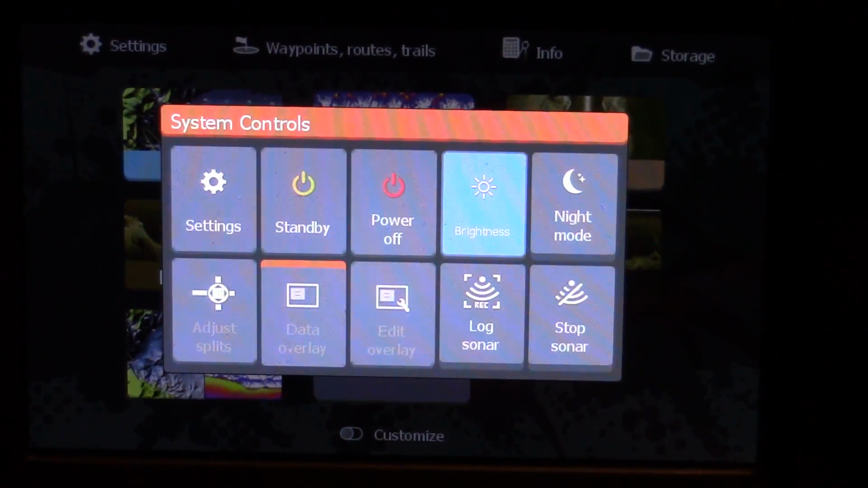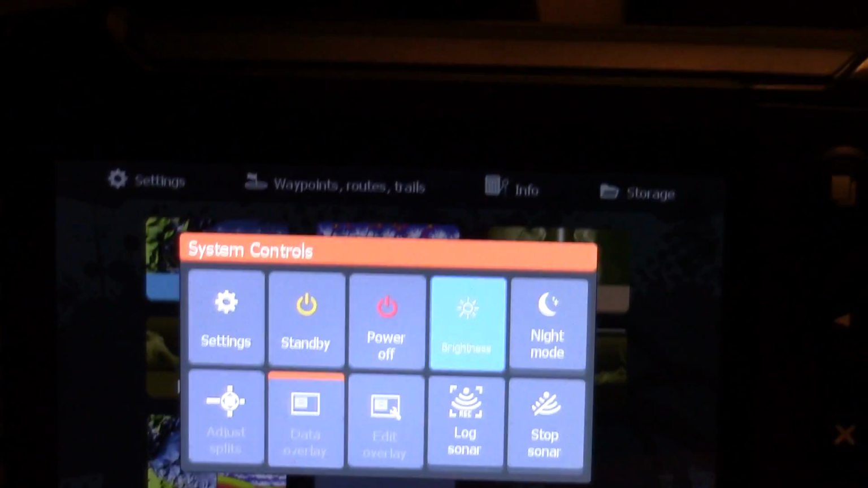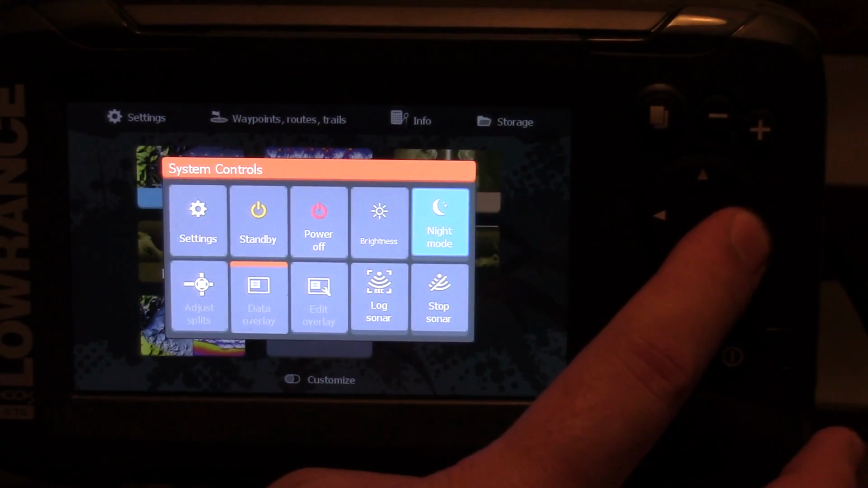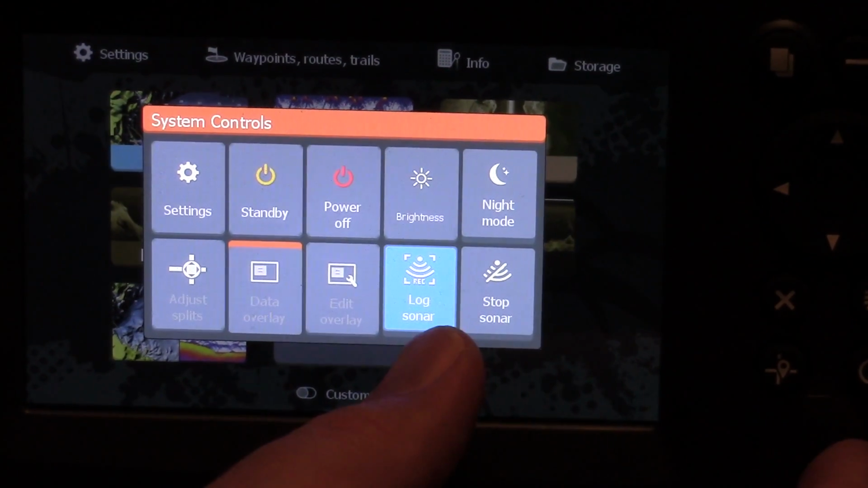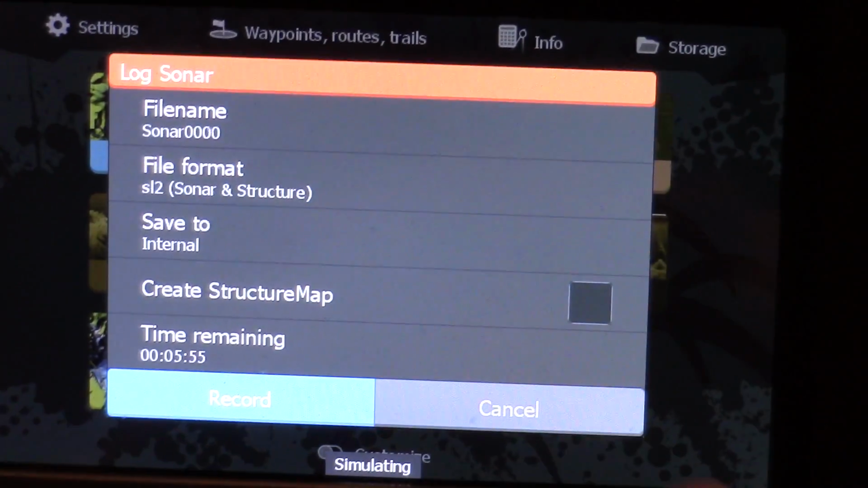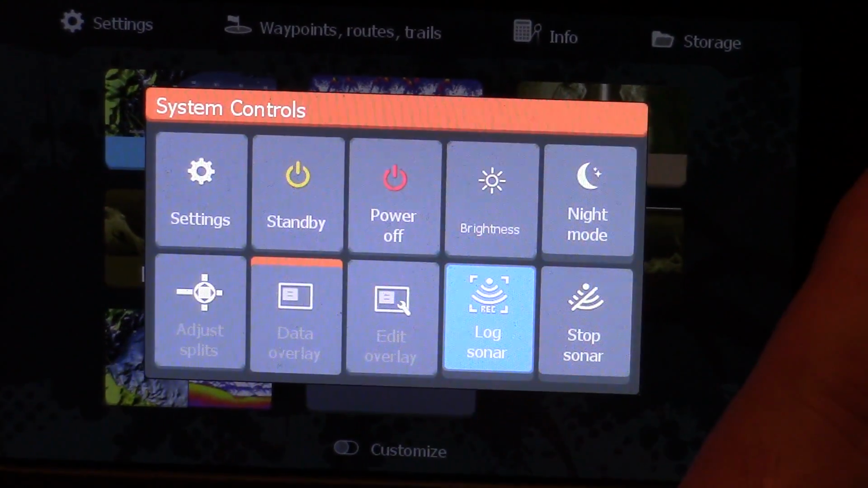Or, what you can do is by hitting this power button, it has some auto sets, like 4 settings: full blast, 75%, 50%, and 0. 50% is almost off already anyway, so it's kind of redundant, I think, unless you're in the dead of night. So there's a night mode, it probably inverses all the colors, stop sonar, log your sonar. So you can actually record the sonar. I haven't looked at that. You probably have to have the card in there and stuff. So I'm not going to go through that right now. I have no clue about any of that at this point. I have to spend some time on the water with it.